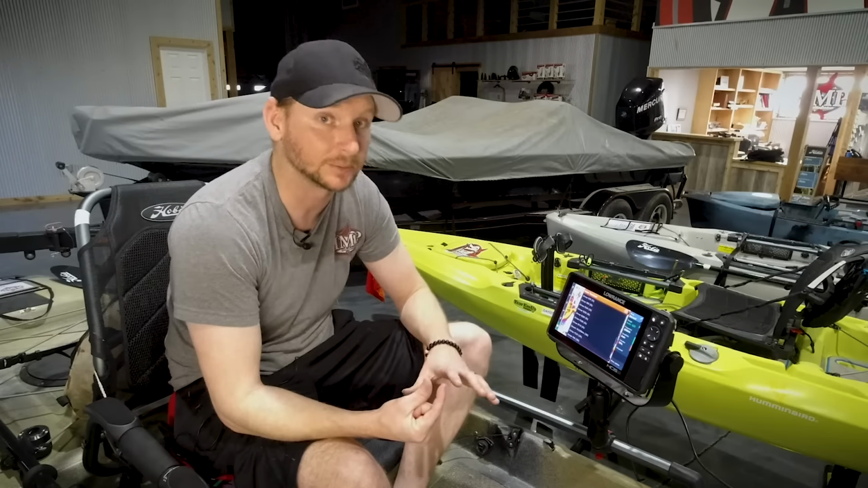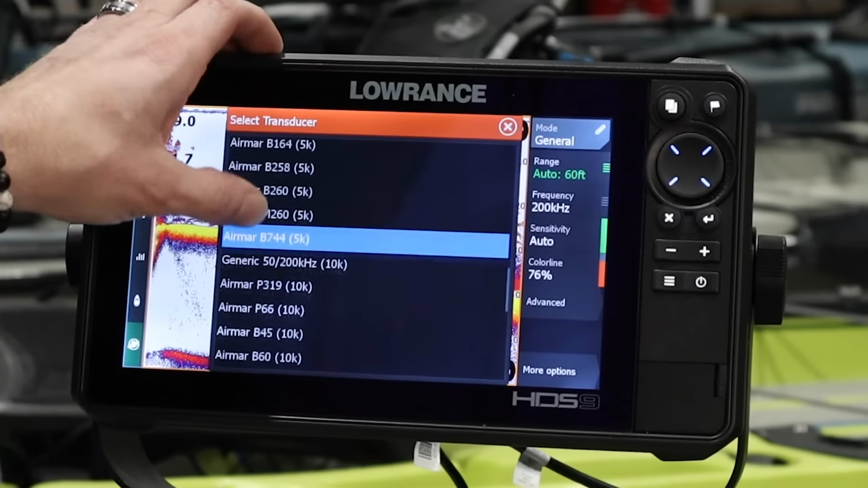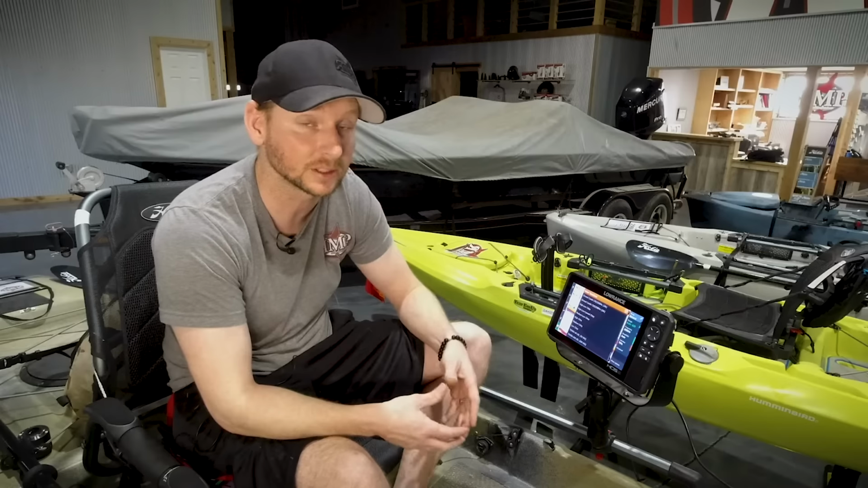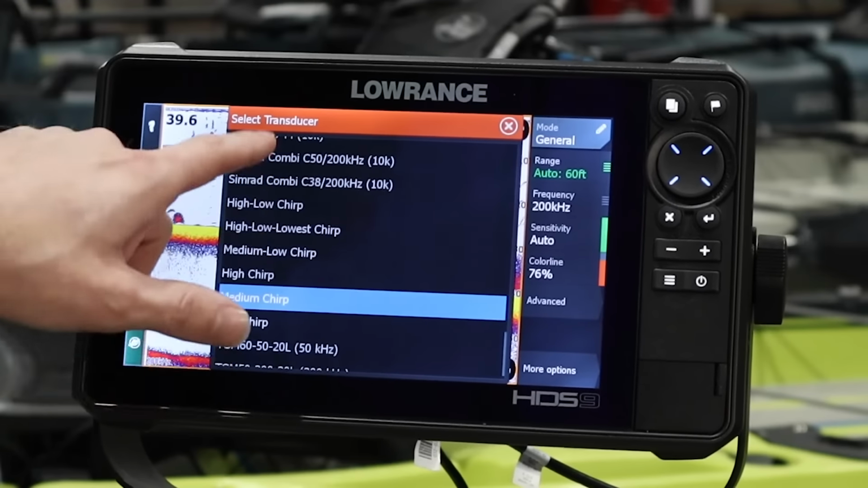A lot of times, and by a lot I mean almost all the time, your transducer will have a small silver tag close to the plug-in that will tell you directly which transducer it is. A lot of times, if you've got an in-hole 2D sonar transducer, it'll be an HST-WSBL. You've also got total scan options down here.